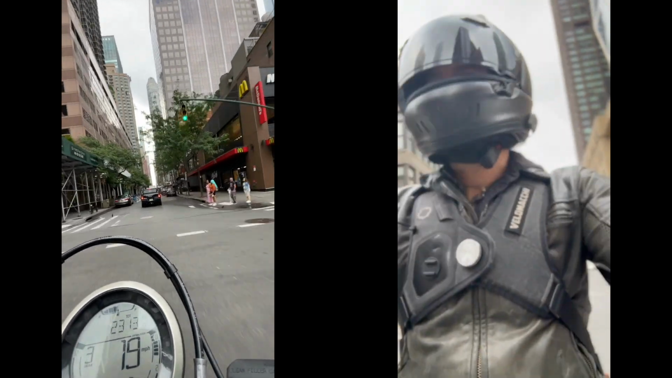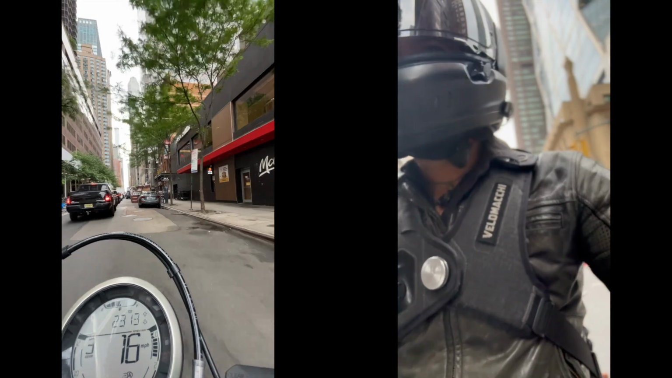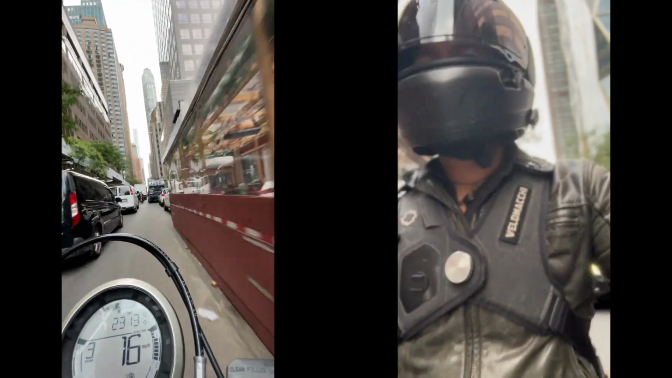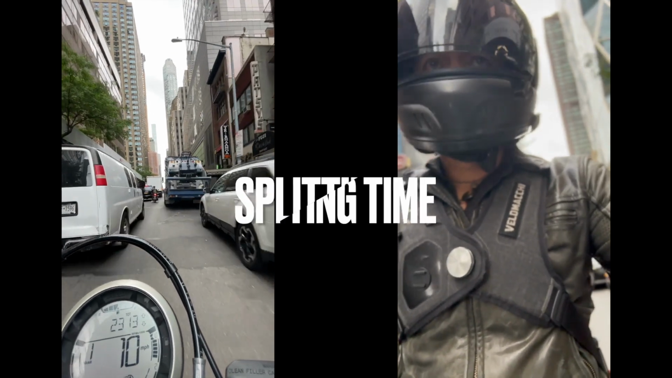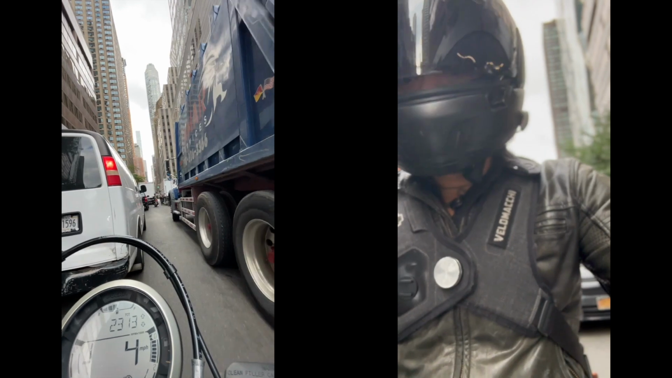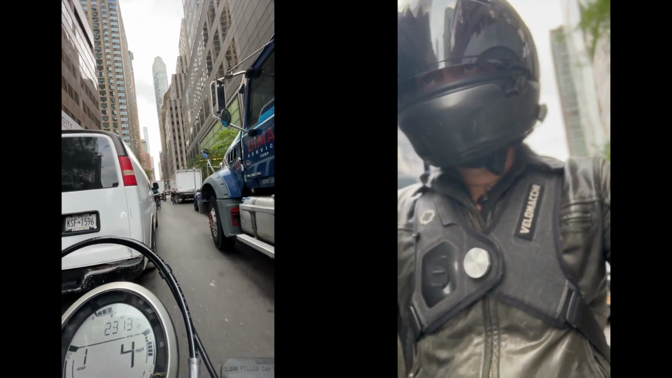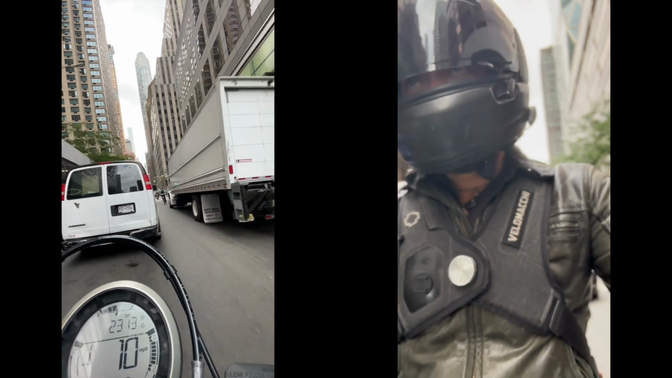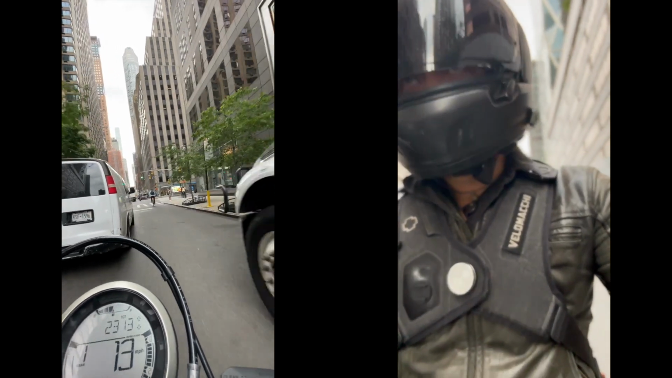Passing through Hell's Kitchen. Yeah, it was during this time I had to unfortunately split lanes, but I had to do what I had to do. There were a lot of garbage trucks out this day. So at this point, I'm looking over here and I see the guy on the bike over there. There's a motorcycle. There's a potential path.